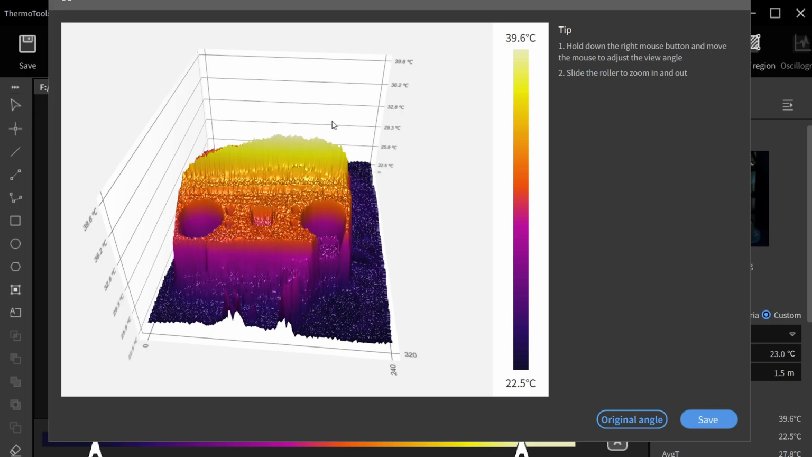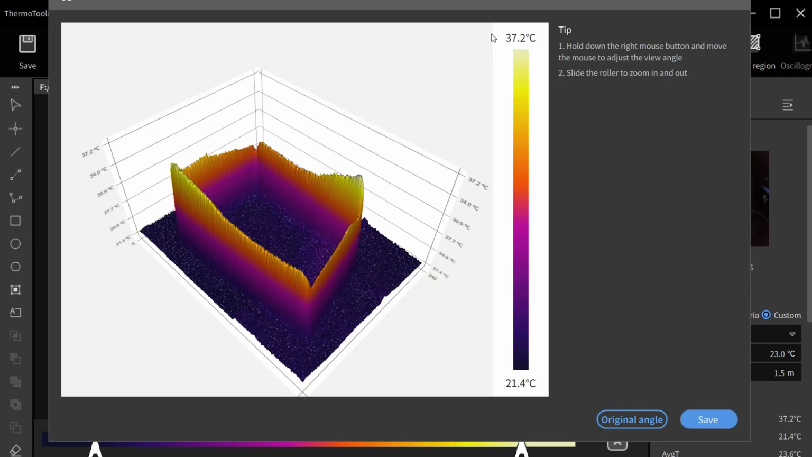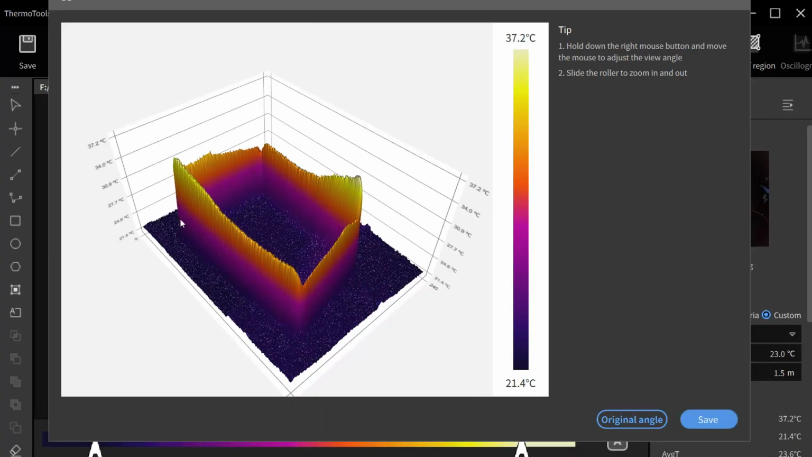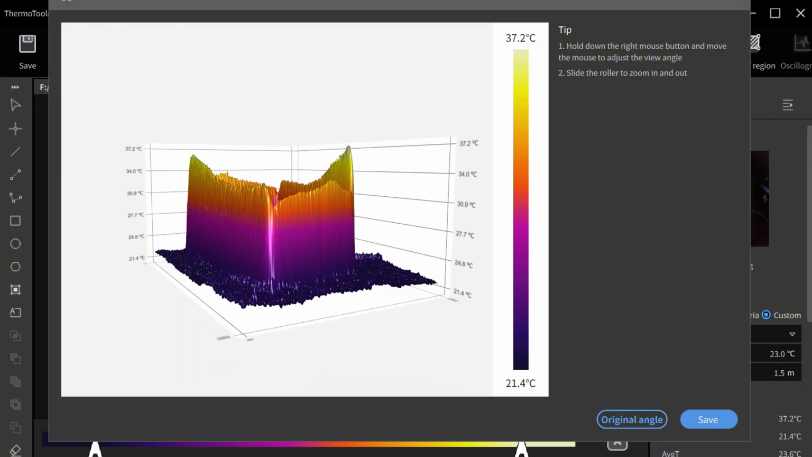But it's crazy to think that you can look at that and you can see that heat that's coming off the top of it there. Is my LED filming light. In terms of 3D, that kind of makes sense. That makes perfect sense because the LEDs are around the edge of the light and it's cool in the center. But to see it visualized like this, I just think that's really cool.